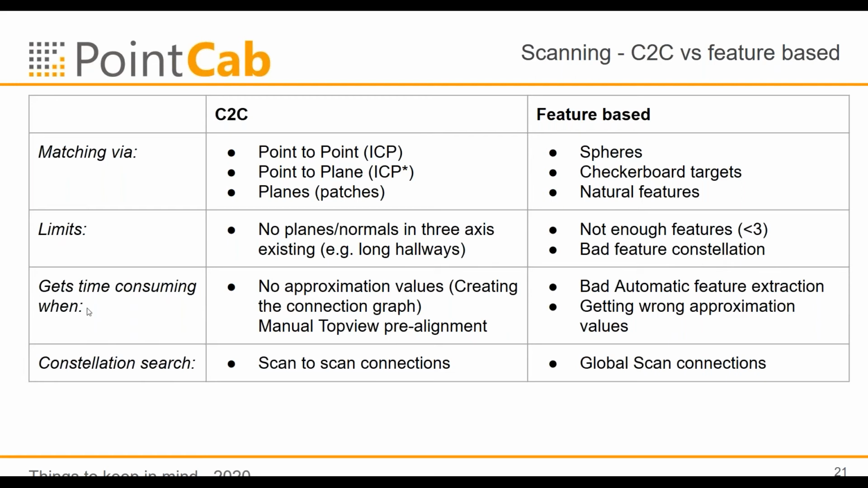What are the time-consuming things? With cloud to cloud, you need approximation values, meaning from one scan to another scan, you need the translation in X, Y, Z directions and the rotations in omega, phi, kappa. So the connection between both to be able to calculate a cloud to cloud. If this is not given, for example, by GPS or by an IMU unit in the scanner, then you have to manually pre-align your scans in top view, or if you're lucky, they are somehow able to connect them.